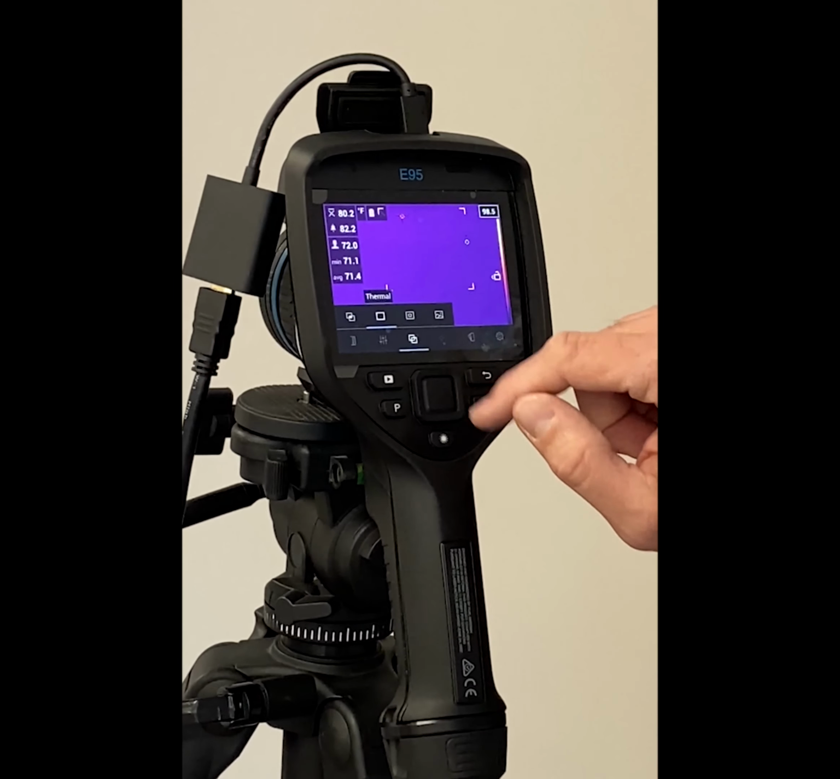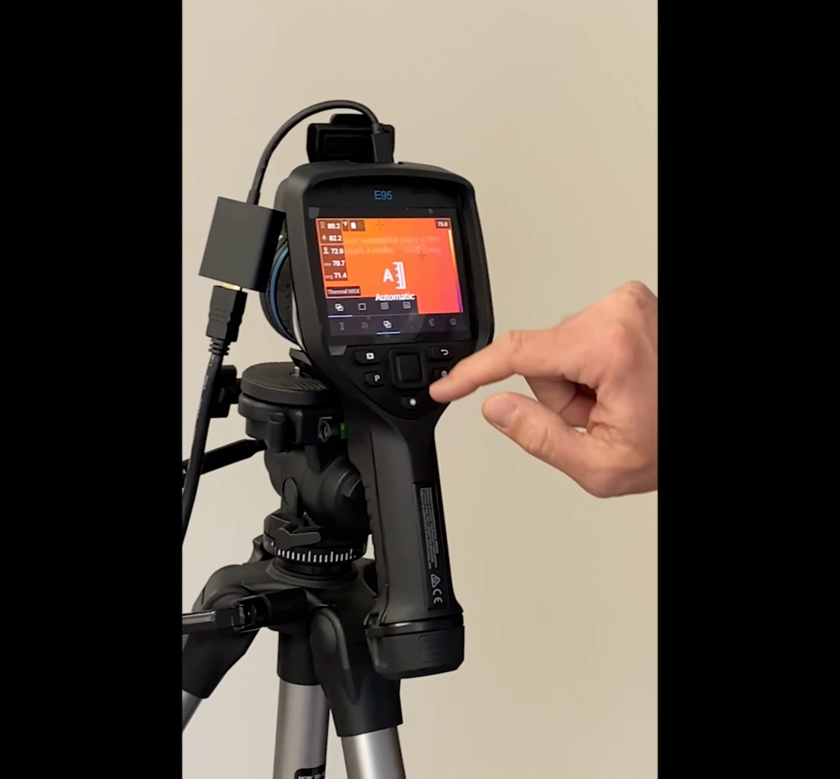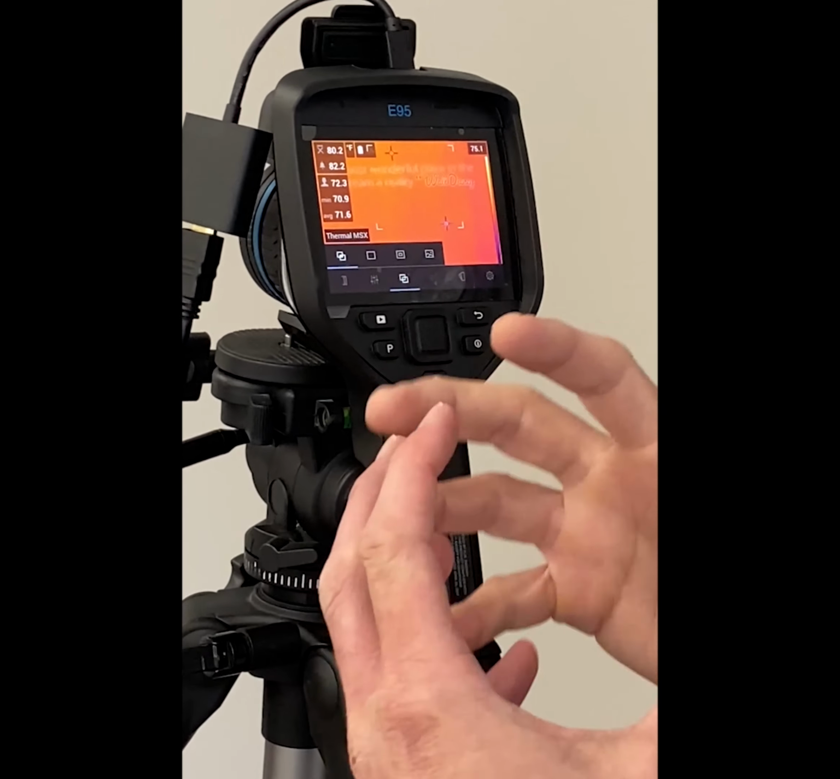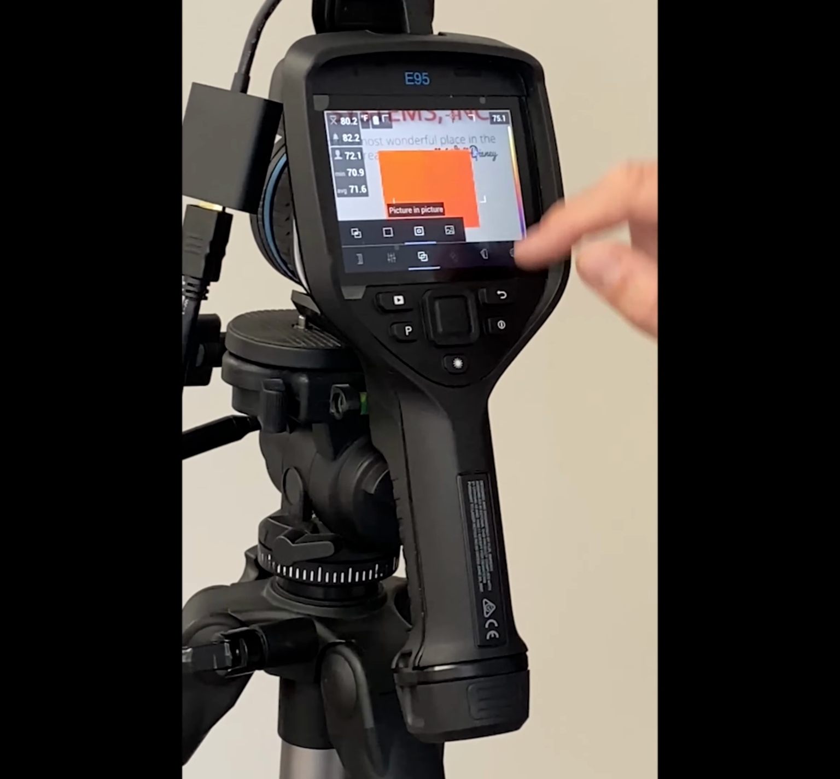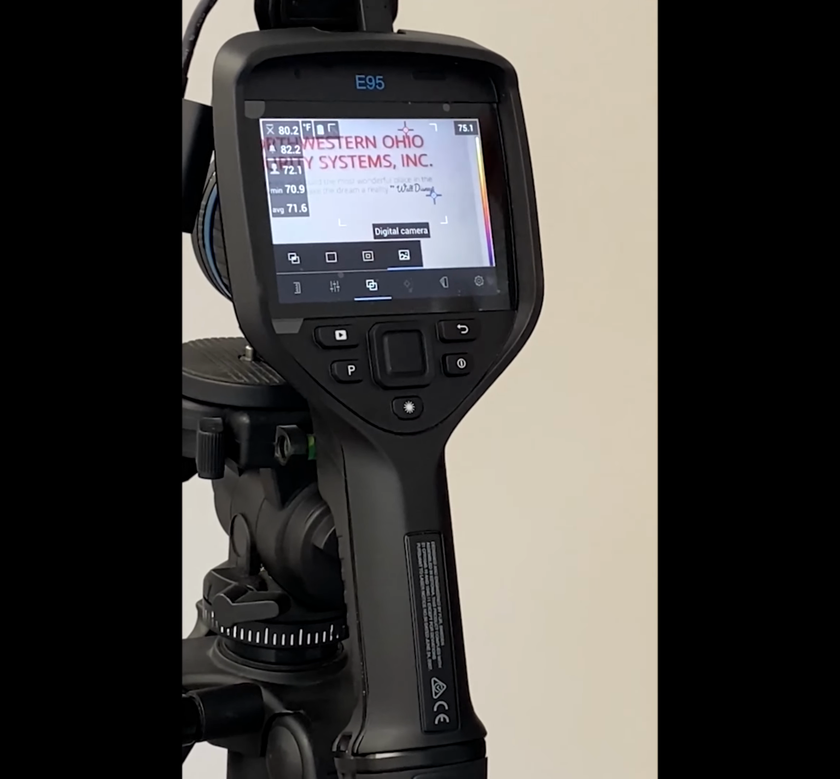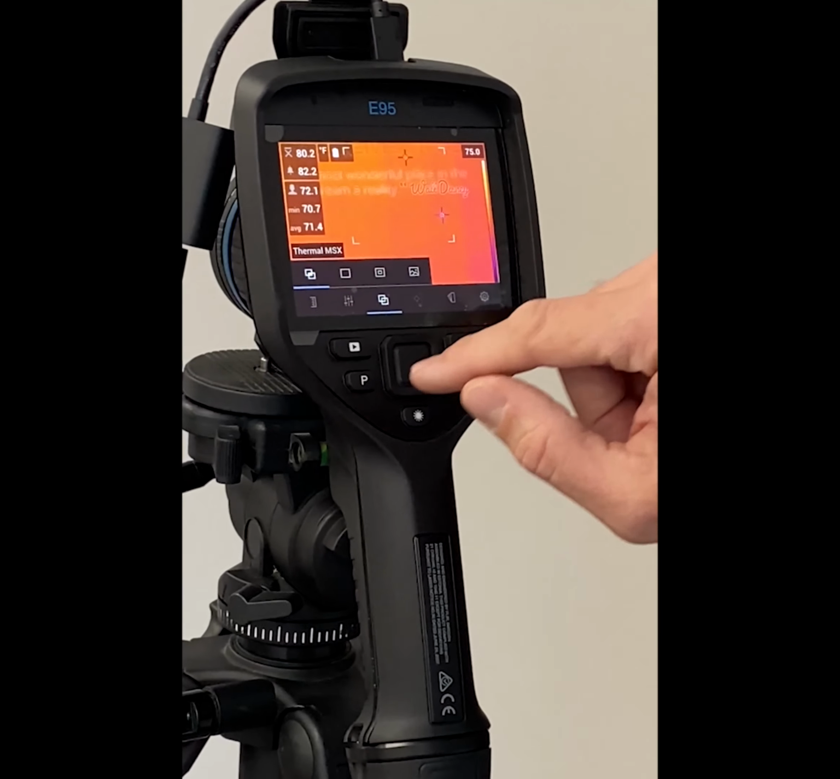So after we go through that, we can go through thermal. I like the thermal MSX mode, which gives us the best of the thermal and then gives us some of the detail, and it blends those two together. We also have a picture-in-picture mode on the camera, so we can have the thermal screen plus the digital camera in the background, or we can just go all digital camera. So we'll leave it at the thermal MSX mode.